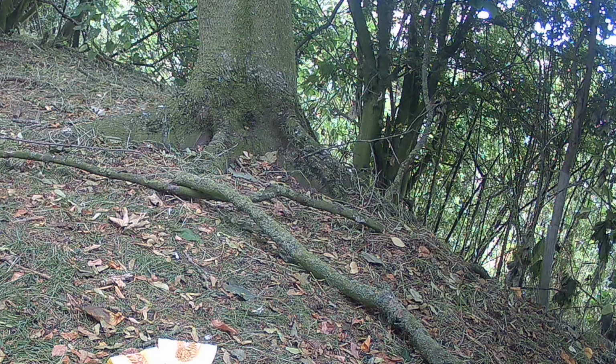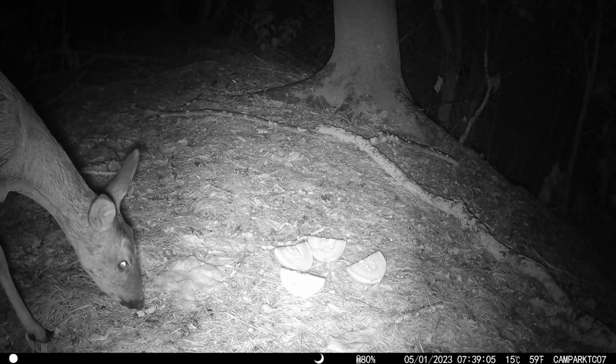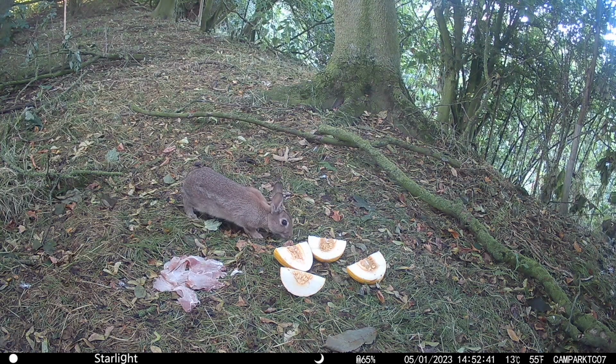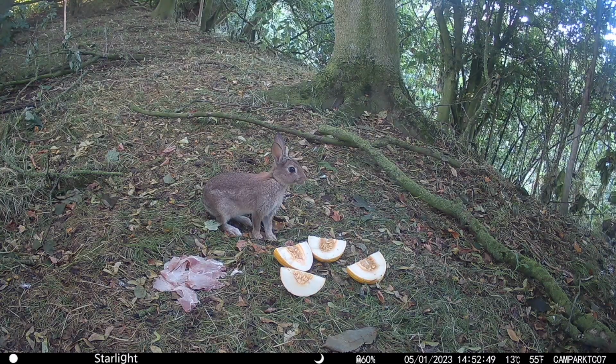And then we have a young deer there, sniffing around at the ham. I thought that would have gone for the watermelon, I did. Wasn't interested. Rabbit comes back. You know, this watermelon, it does smell quite nice. But do I want it? Nah.